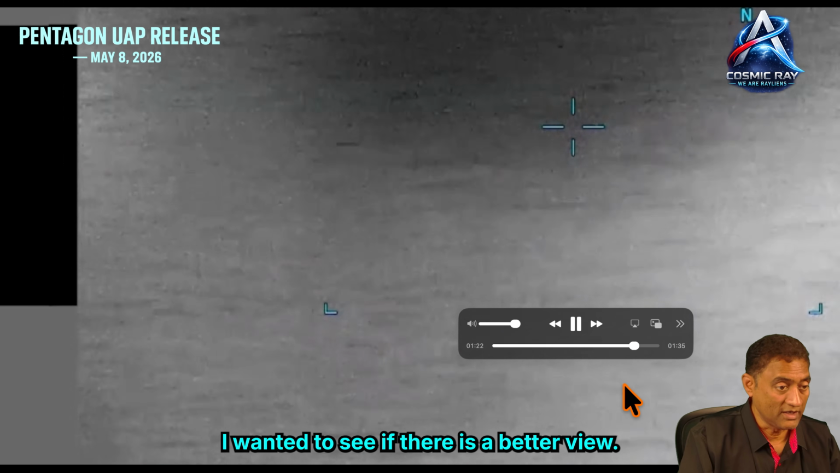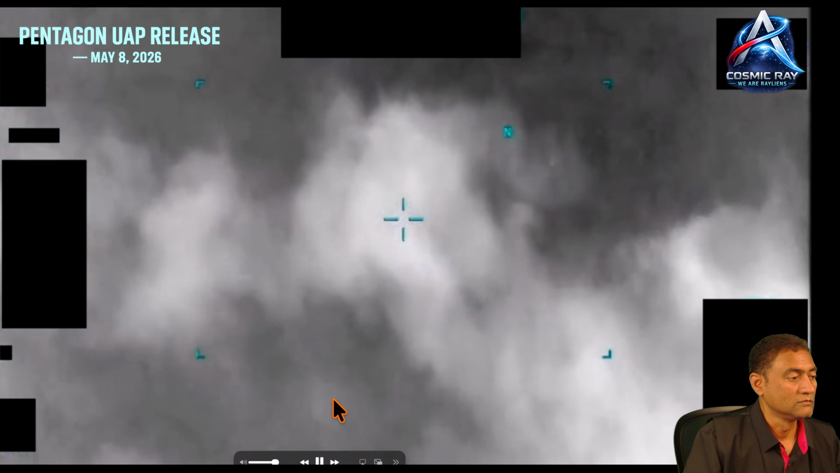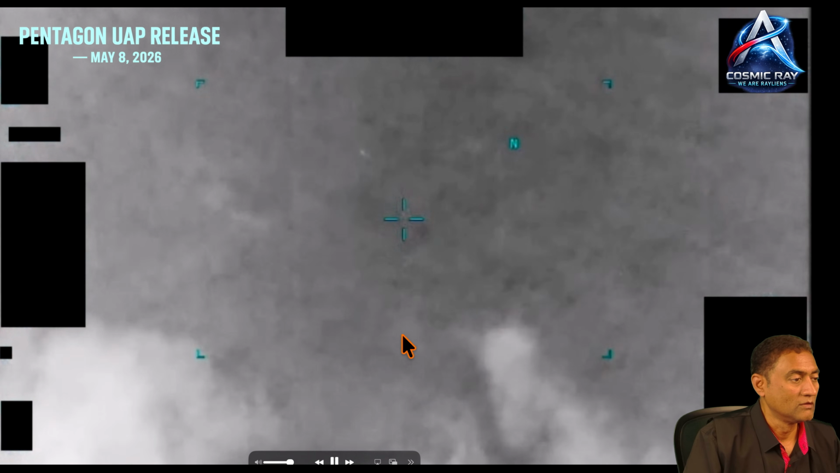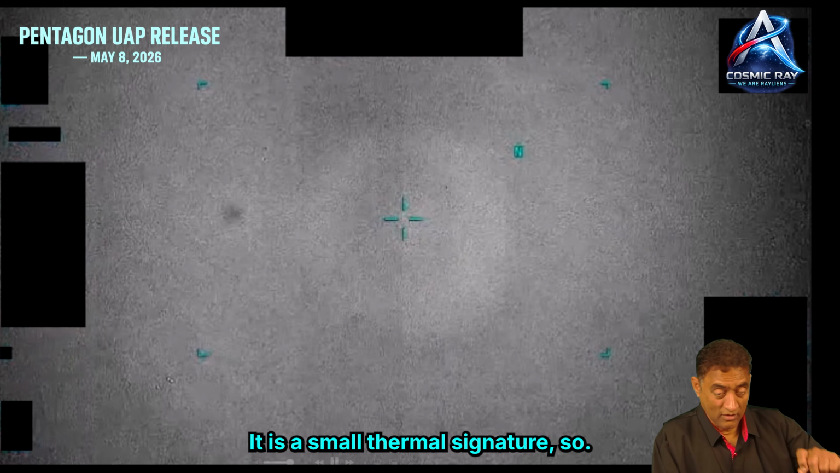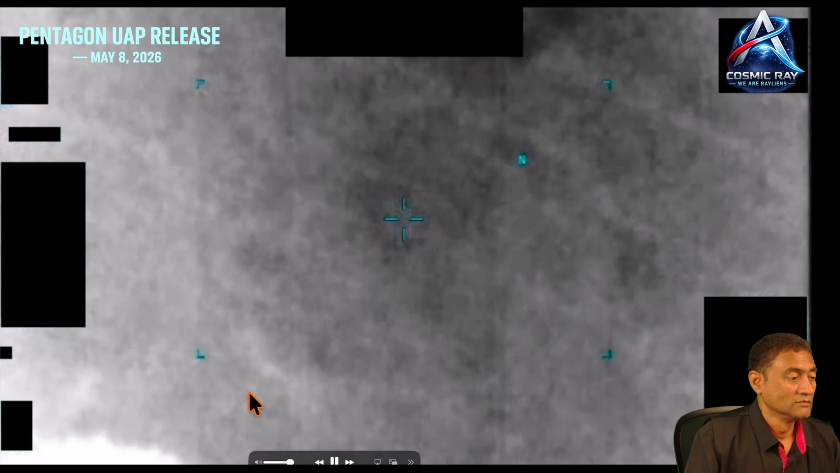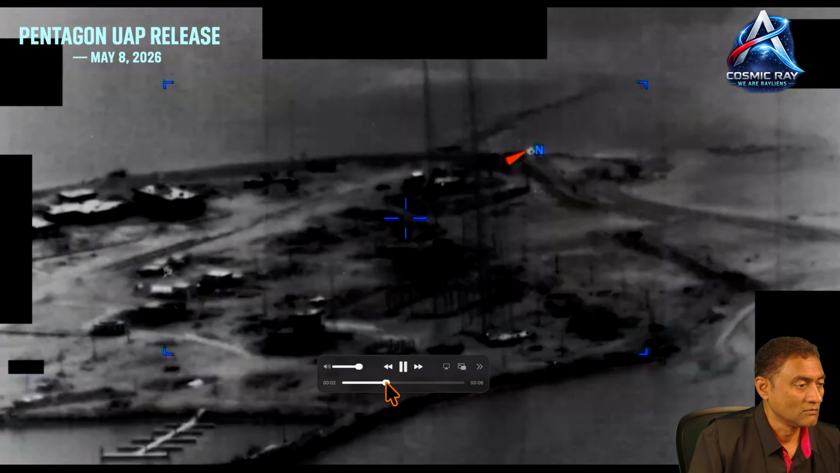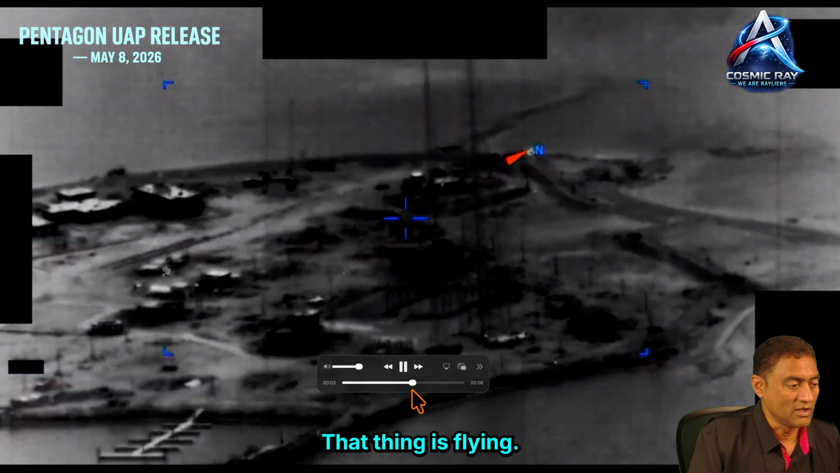I wanted to see if there's a better view. Oh yeah. It's a small thermal signature. So it's on the radar. Oh yeah, see at the bottom of the screen, that thing is flying.